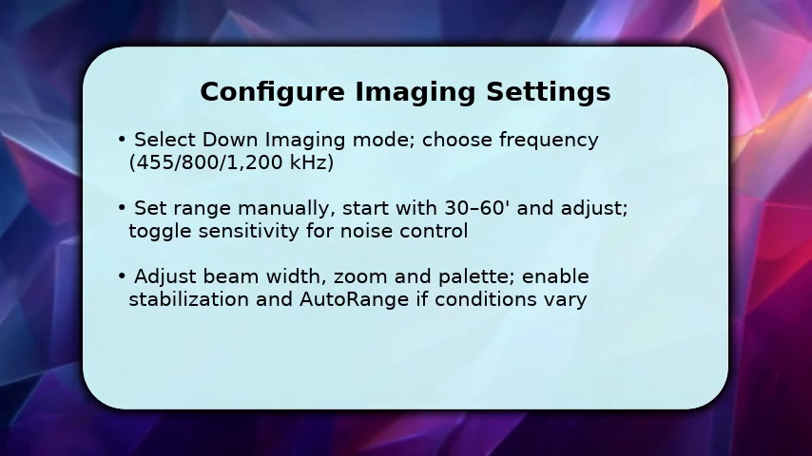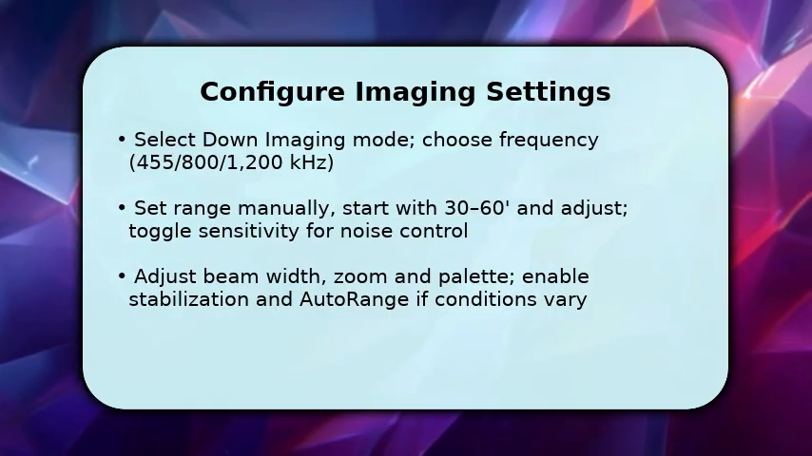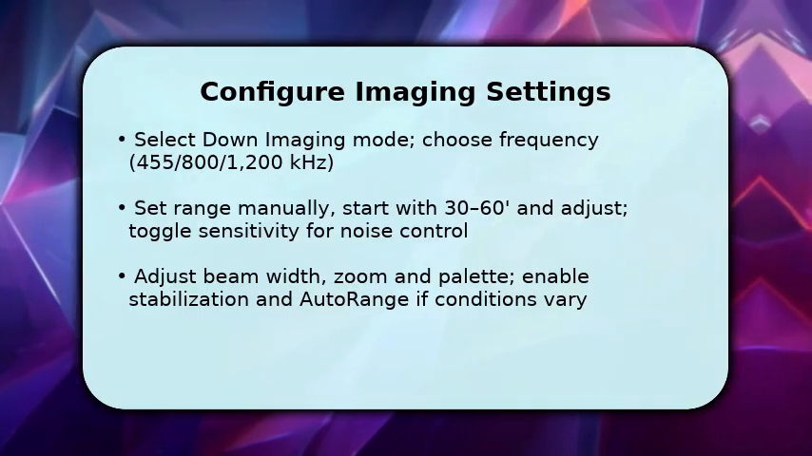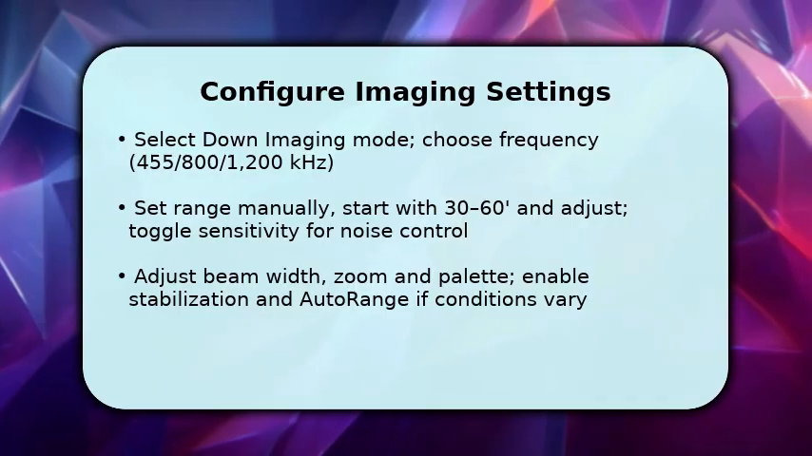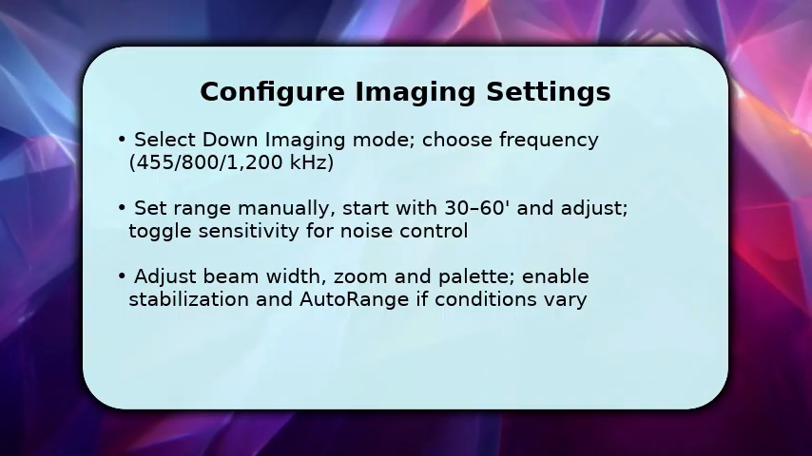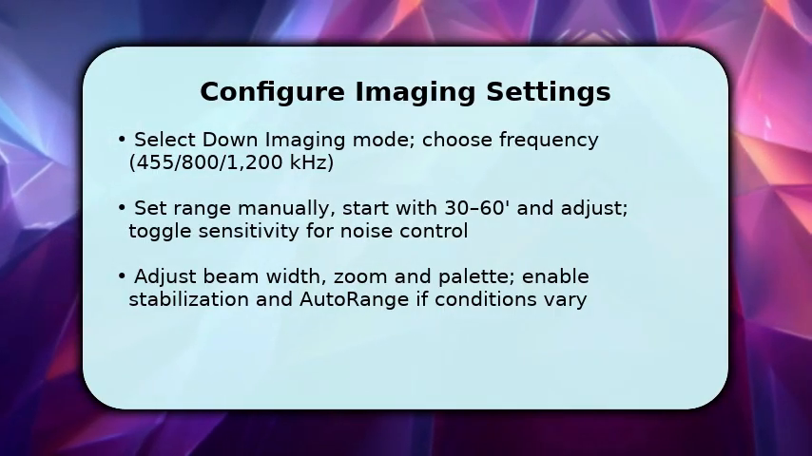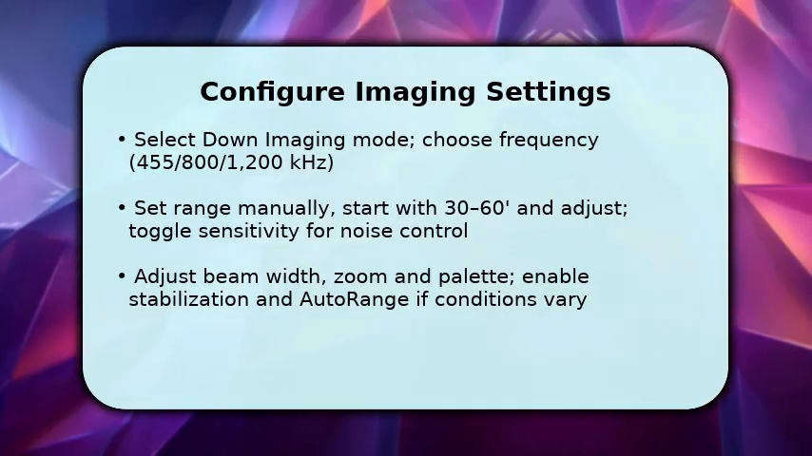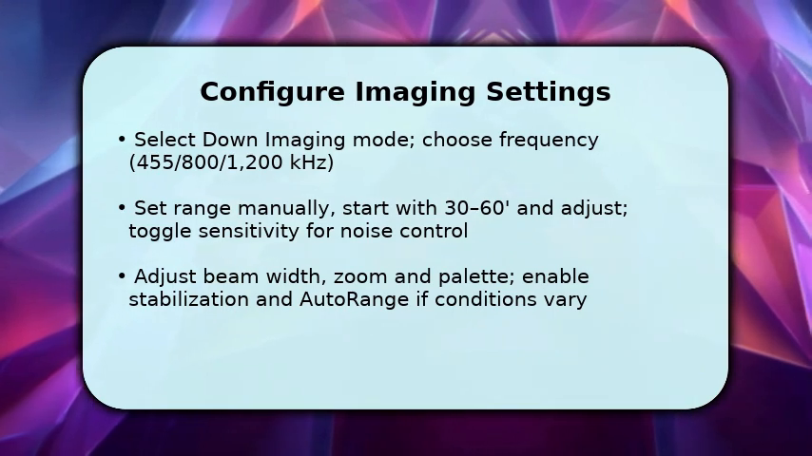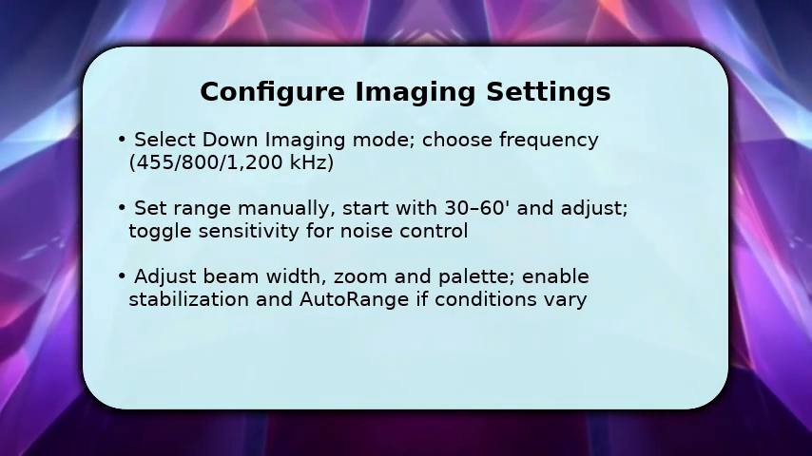You now refine the imaging for clarity. Switch to down imaging mode and pick the frequency based on depth, higher kHz for detail in shallower water, lower for deeper reaches. Next, set range manually, start around 30 to 60 feet, and adjust while watching returns because auto range can lag on structure. Tweak sensitivity until returns are visible without speckle noise, then set beam width and palette for contrast. Once configured, use zoom on suspicious targets and enable stabilization to minimize boat motion blur.